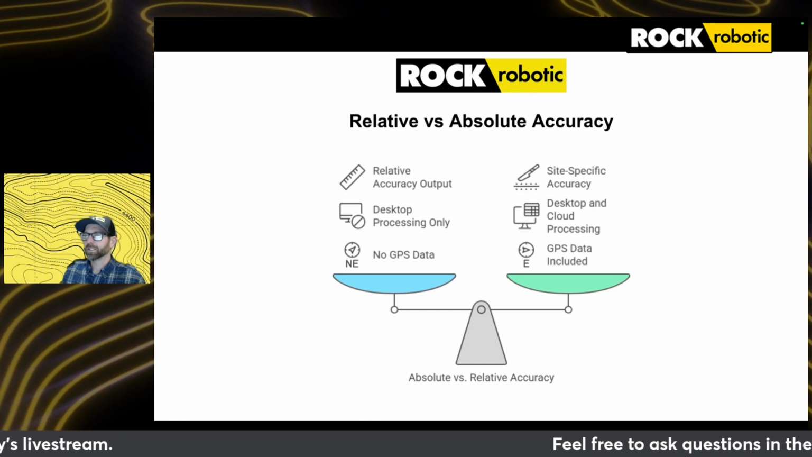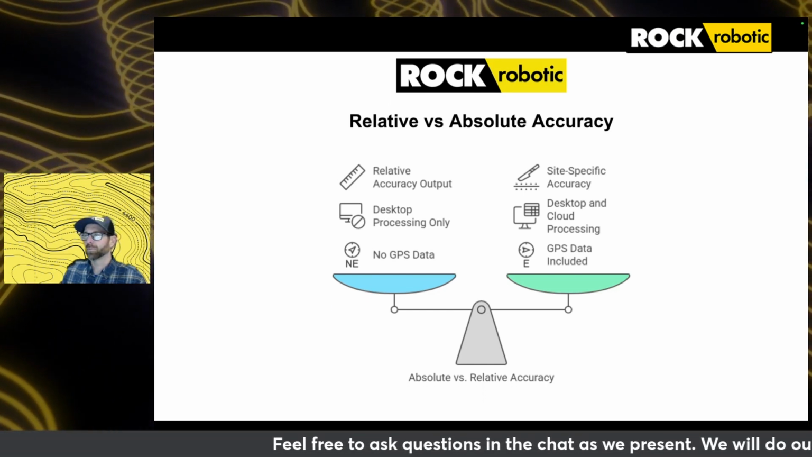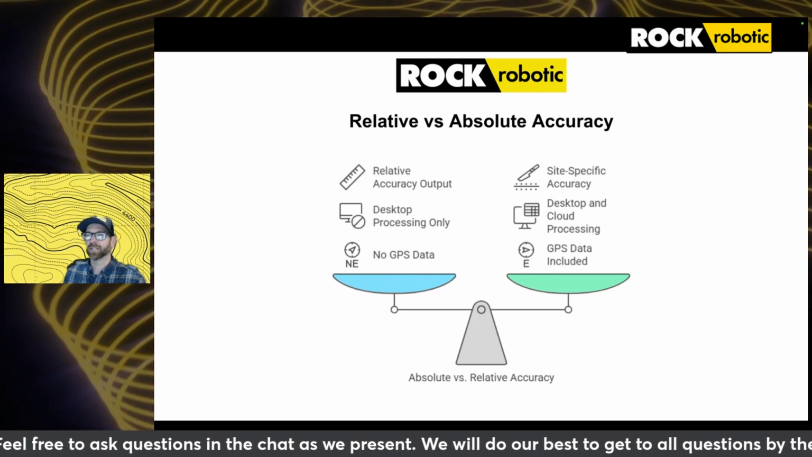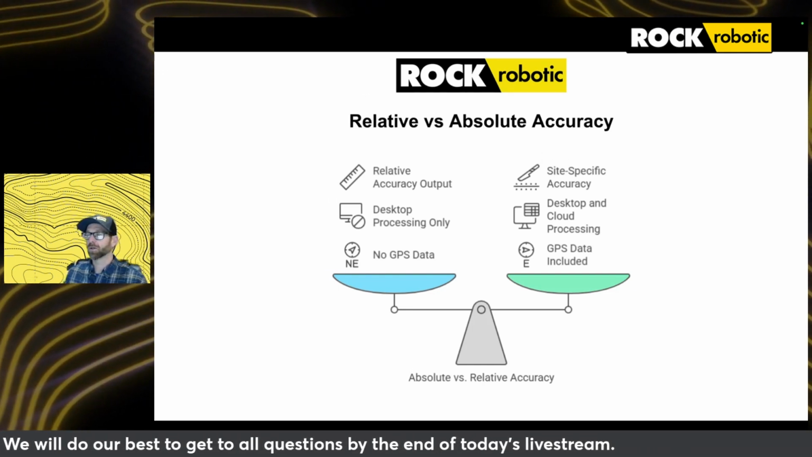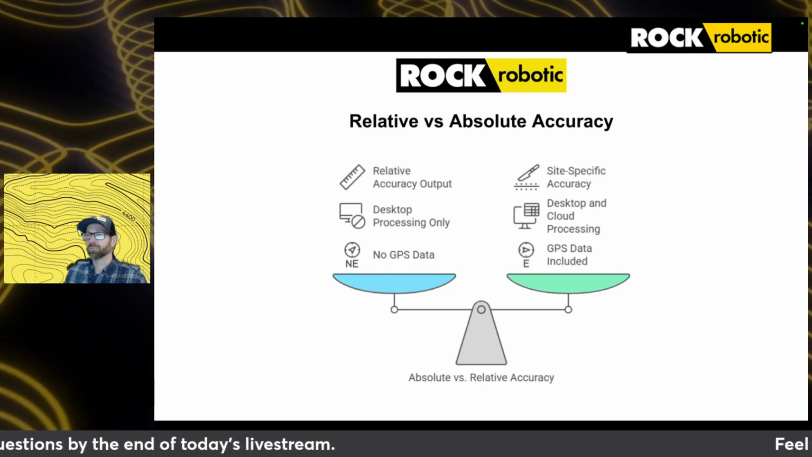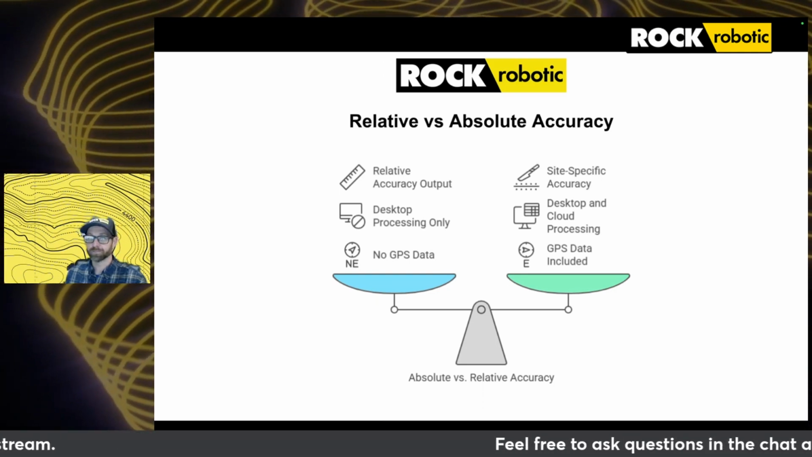Relative accuracy is something that sometimes we might call internal accuracy. And this means that all the points within your dataset are relatively positioned to each other. So in other words, your point cloud will maintain correct dimensions, structures, and relationships within itself, but it won't necessarily be tied to a global or known coordinate system.